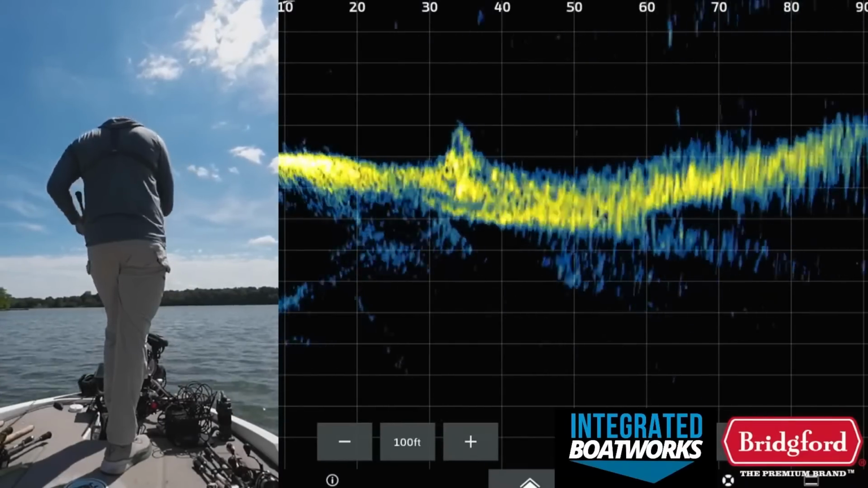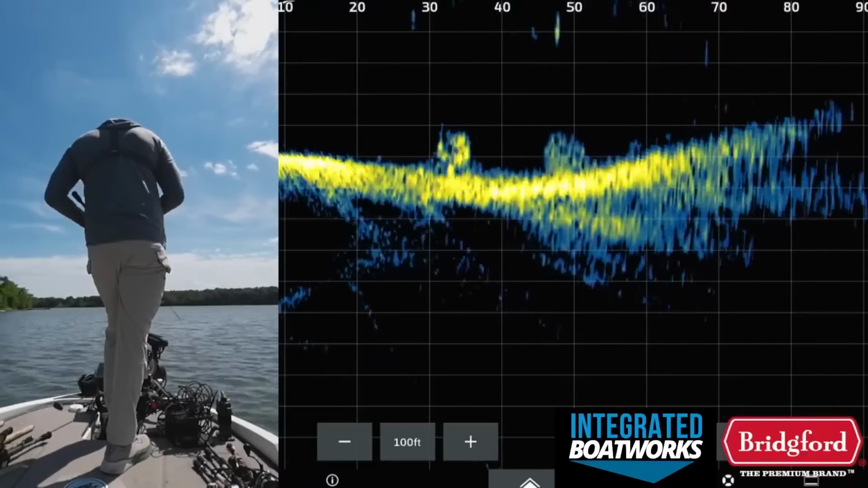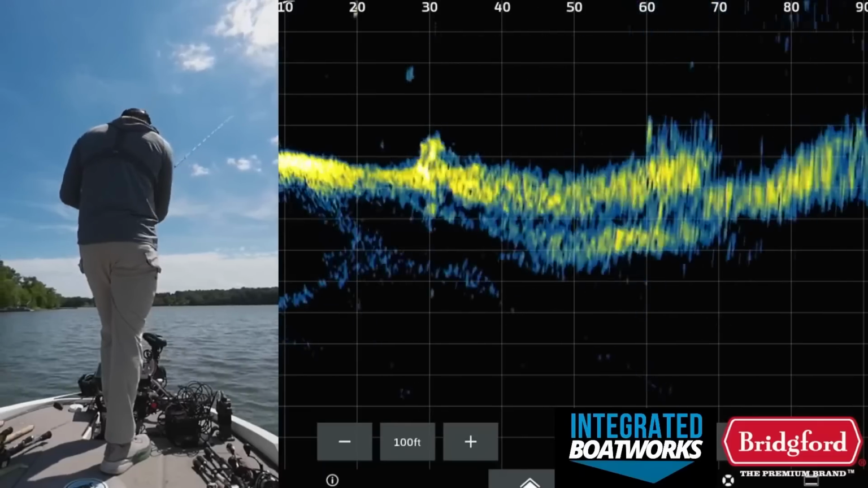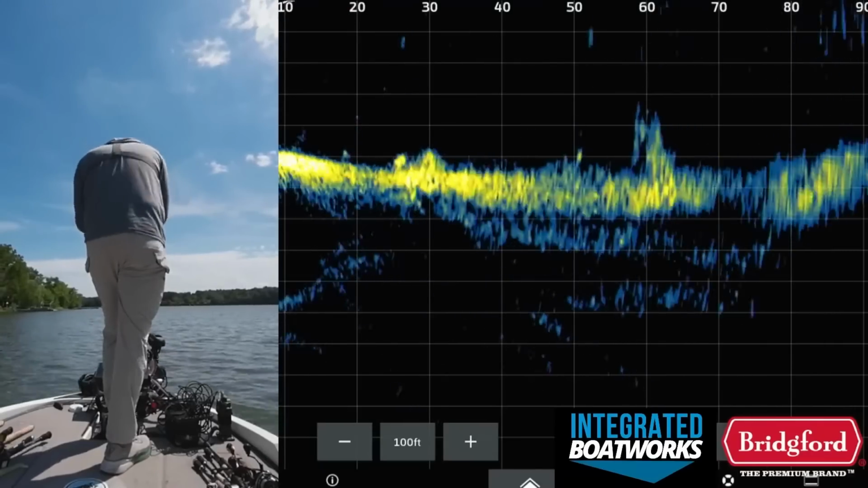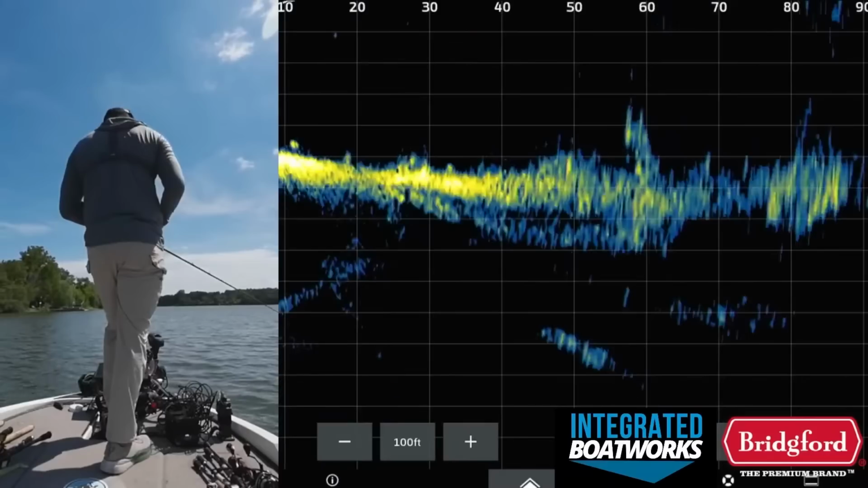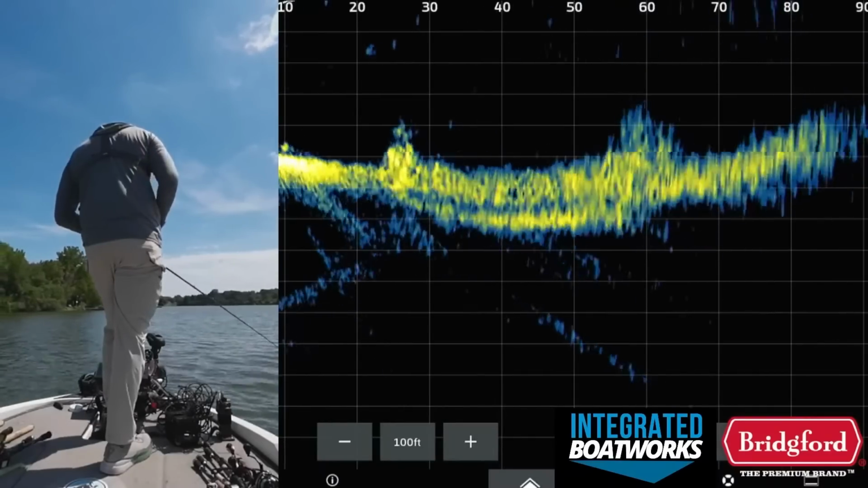Again, just trying to hit as many brush piles as we can. It's the name of the game. Don't get too picky. Don't worry so much about exactly what's happening. You just kind of have to run them and see what happens. There's a good one in that brush pile right there though. Golly, swimming right on the bottom. Swam away from the pile though. Swimming to the boat.